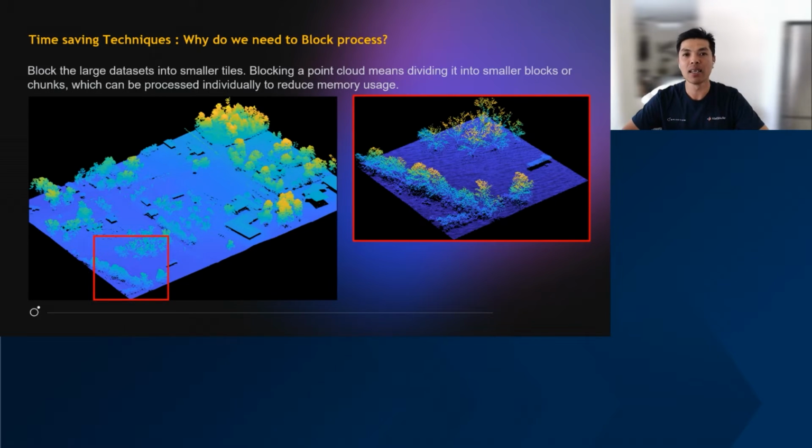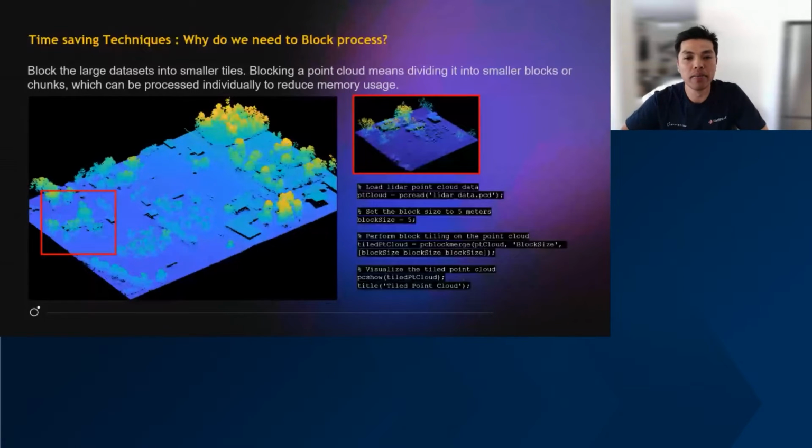This is a relatively new process in MATLAB, but a very old technique in the GIS industry, where we get the point cloud and then segment it into various blocks. In this example, we have a large area and we break it down into individual blocks on the right-hand side. This is a simple code.